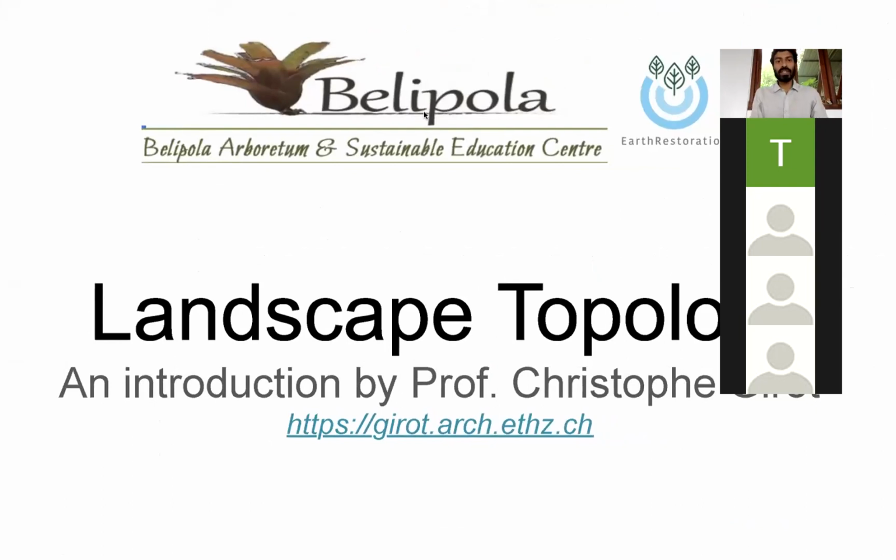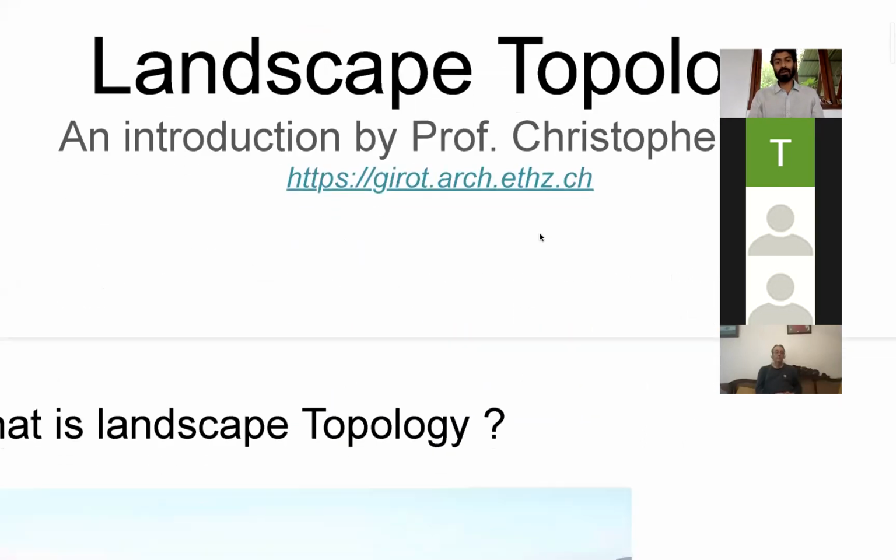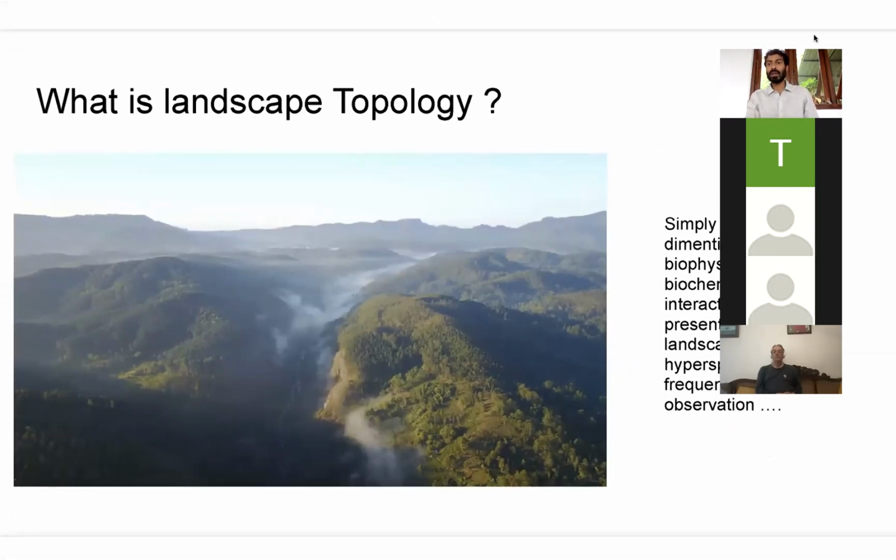Belipola Dialogues, the first edition, we are going to discuss landscape topology. Landscape topology as a subject will be introduced to you by Professor Christophe Giraud. He is a professor who is visiting Sri Lanka after 40 years and is the chair of the Landscape Architecture faculty at the MIT of Switzerland, ETH Zurich. So before that, we will carry on to identify a little bit of what we know about landscape topology.